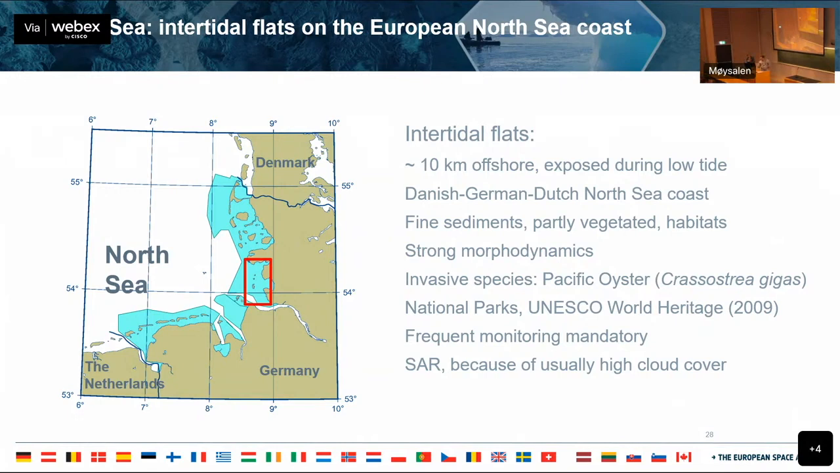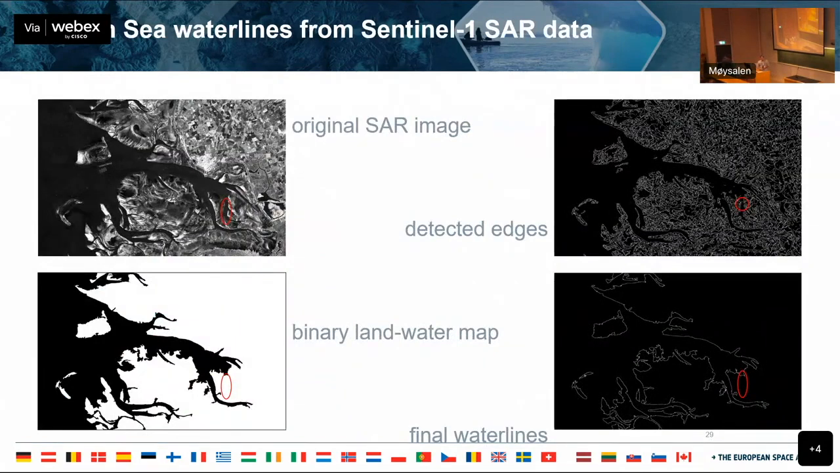Okay. So there's a need in this area to do frequent monitoring of the location. And also this area is highly cloud covered. So SAR is a great technology then to monitor the area. And what they did was they used a convolutional neural network. I won't go through the details.